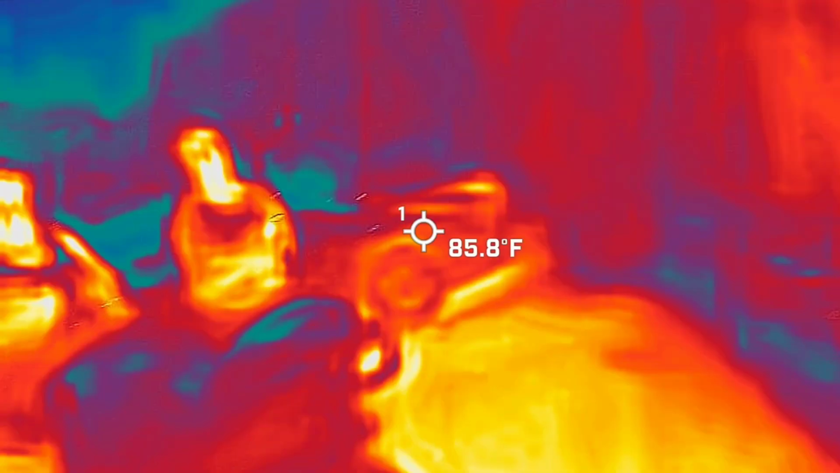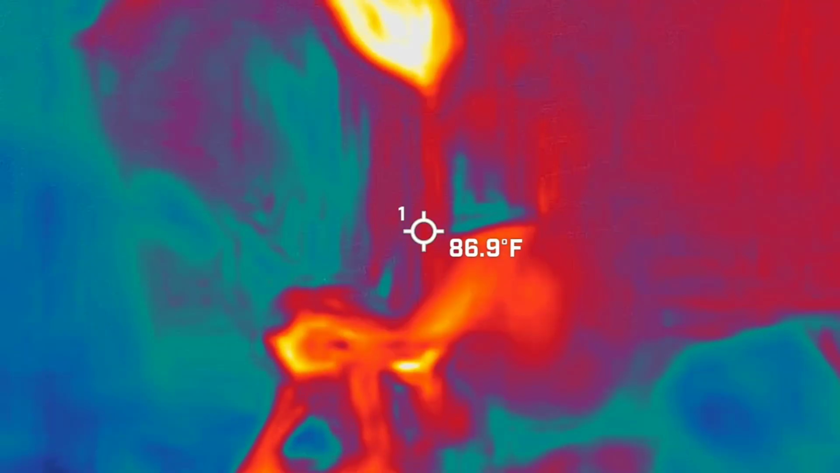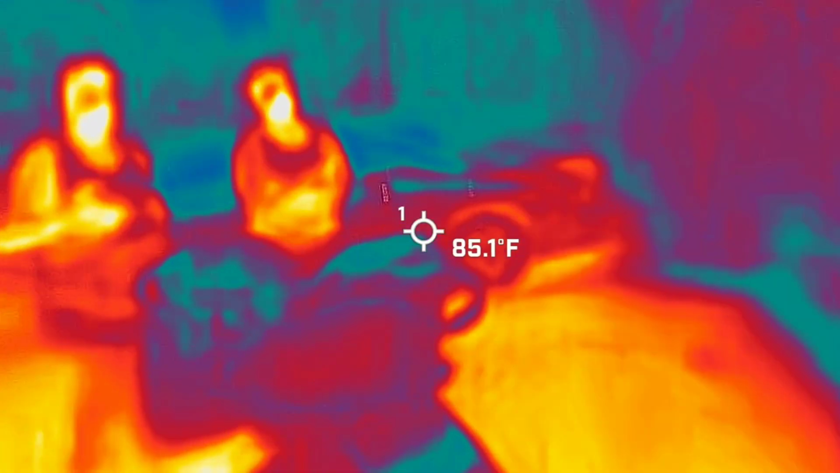Makes sense, but it doesn't. I can't explain it, but it does kind of tie into what we were doing at the location. They hadn't heard the story yet. They told me after.